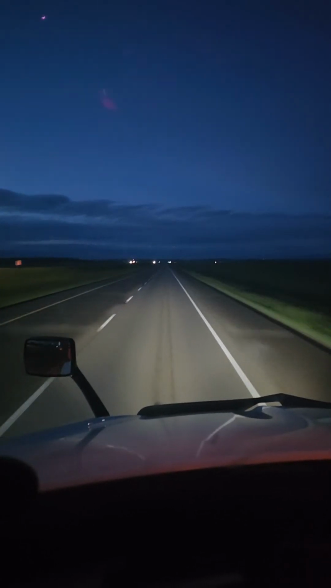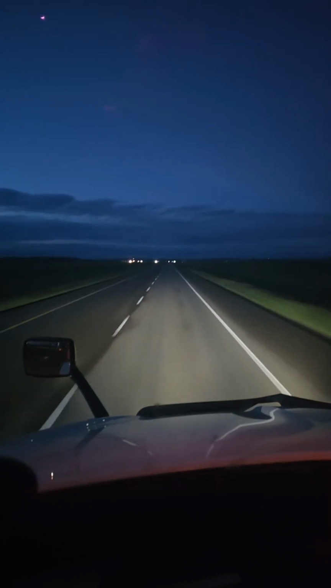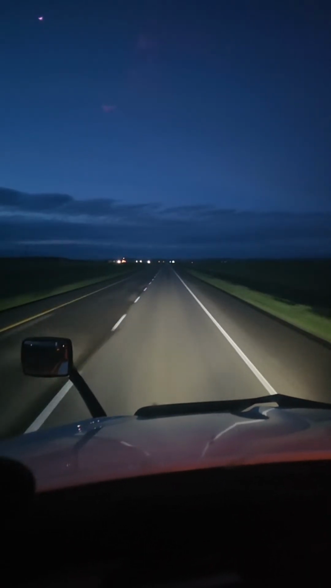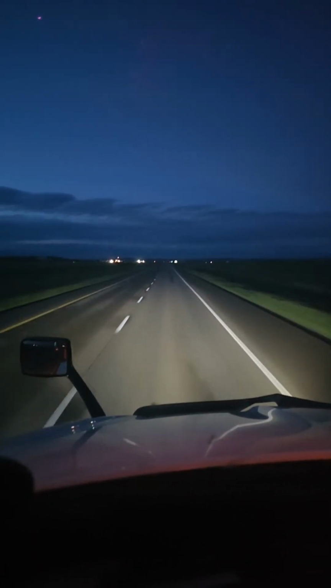Kilometers, basically it's 103.4 miles from Swift Current. I was thinking of going all the way to Swift Current. I did have these 2 hours.